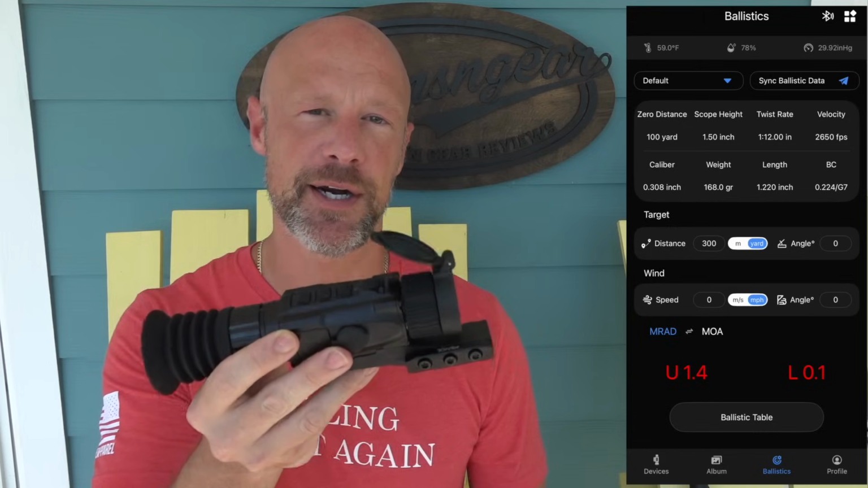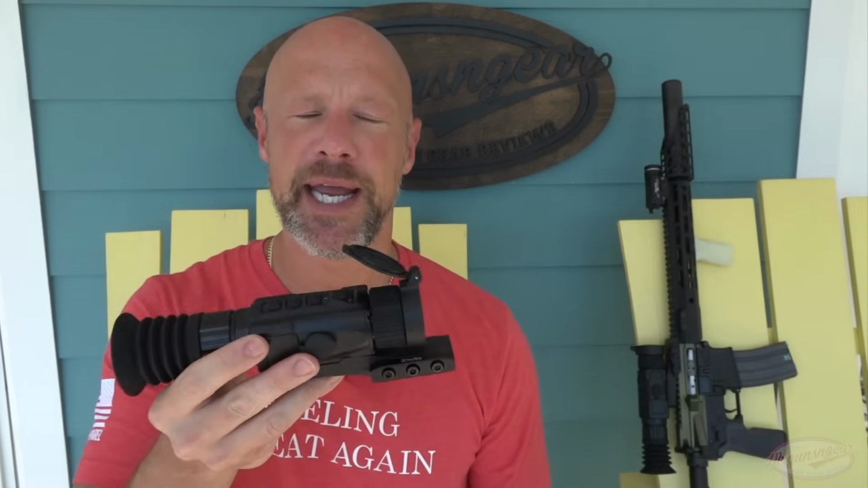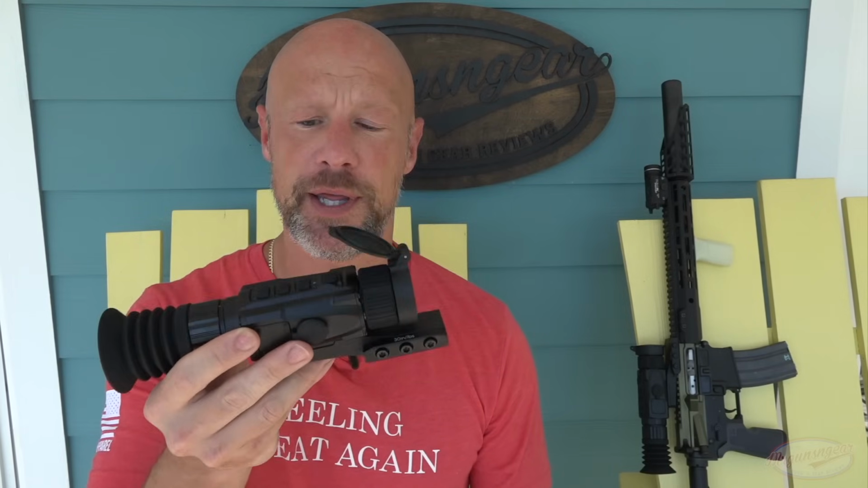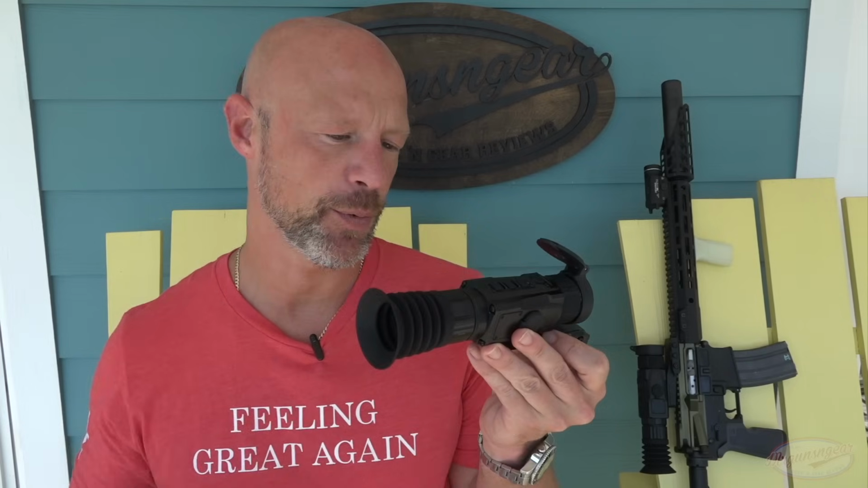You can zero it on your AR, then you can zero it on your bolt action 6 Creedmoor and store both zeros in it, and then as you go to shoot, you just pick which reticle and which zero that you want, and you're good to go on that gun. So very versatile in terms of having one thermal that you can use on a bunch of guns. It definitely will fill that role.